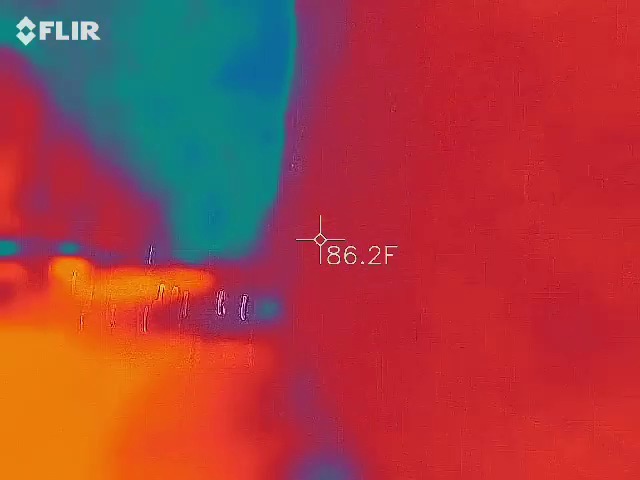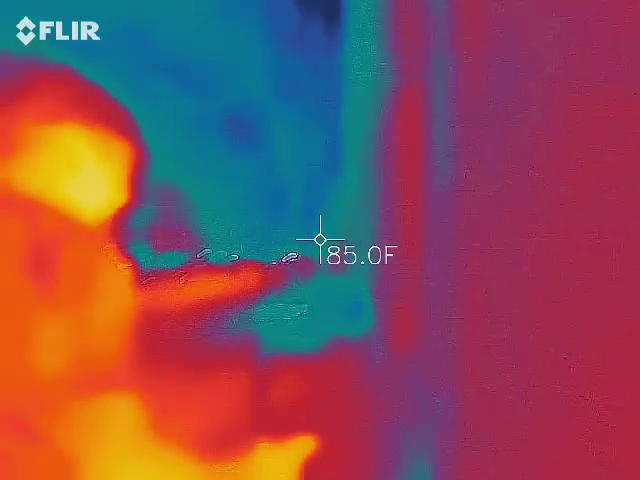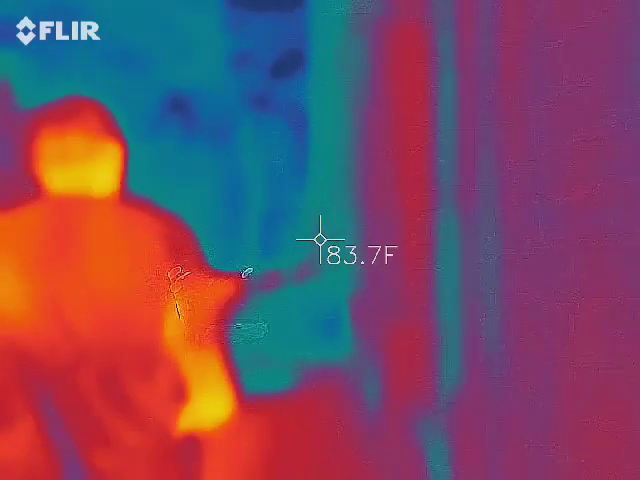So the EMF sometimes goes off here. I'm really interested to see if we can capture anything out of the front windows with your camera. Let's see what we can get there.